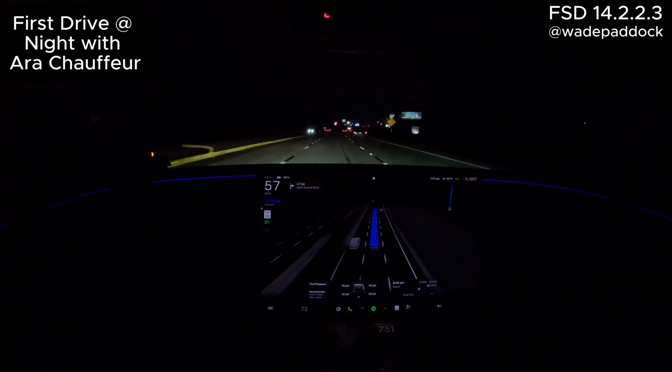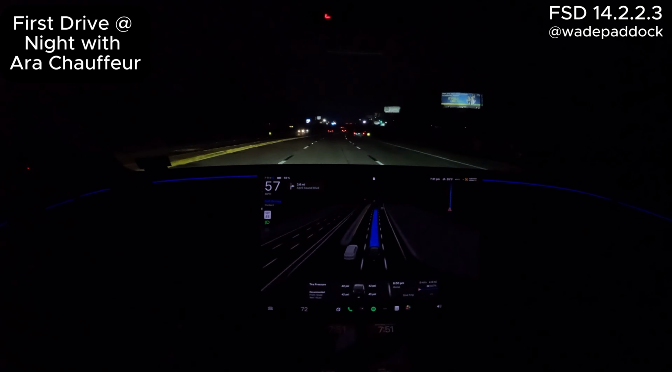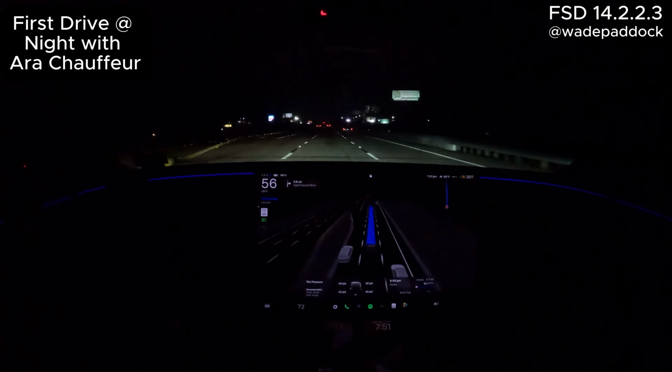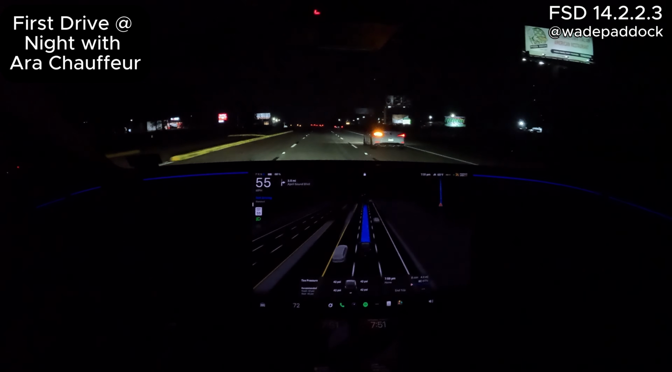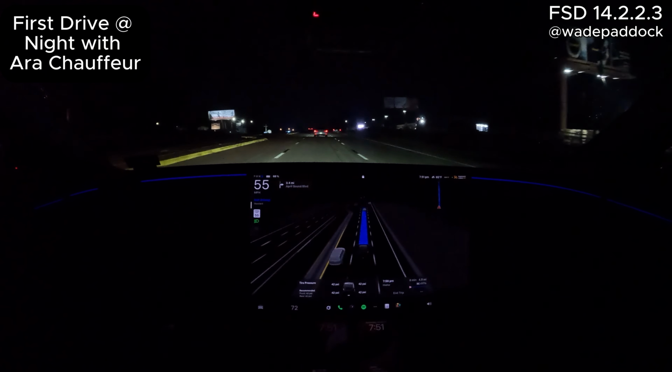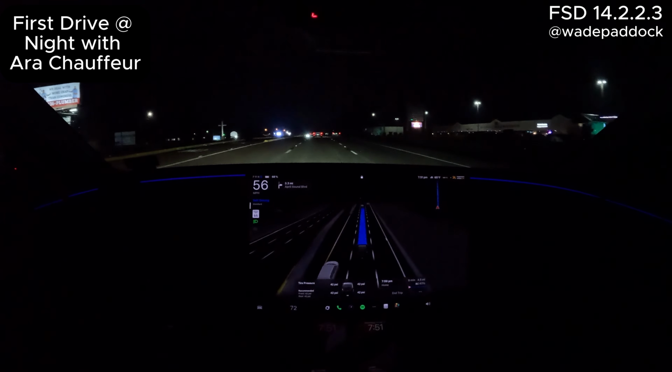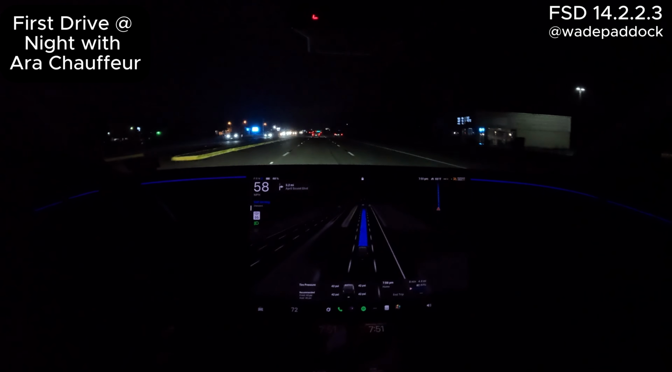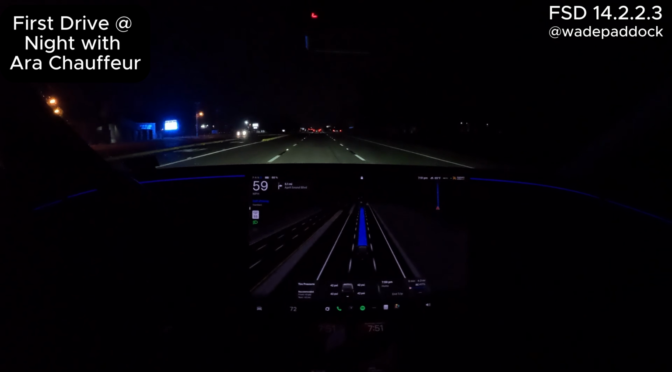And here we go. Car in front. But they're probably going maybe 60 or so.